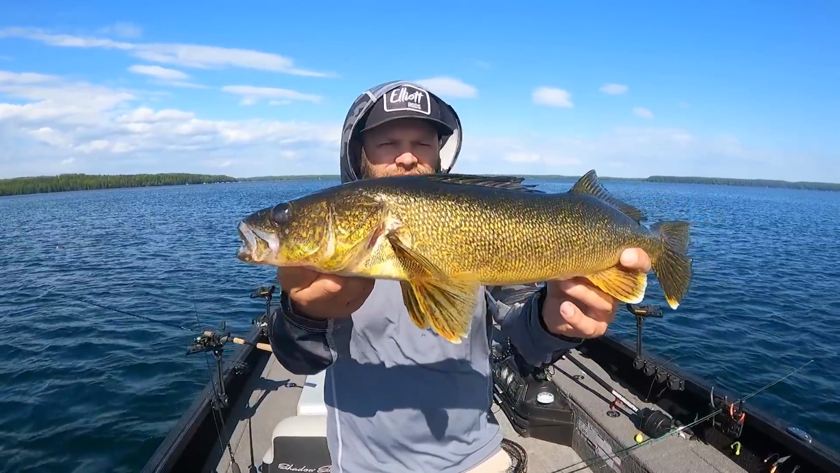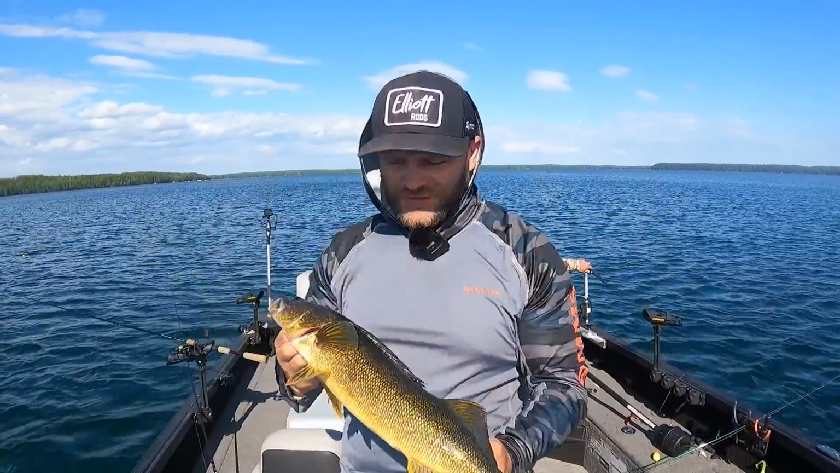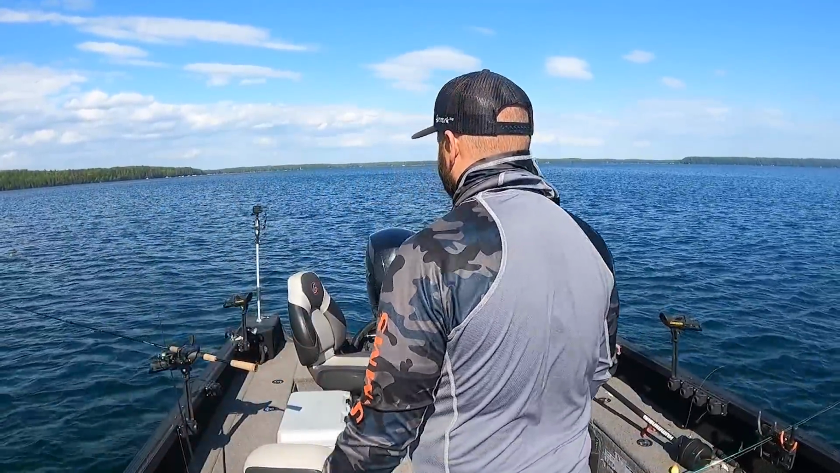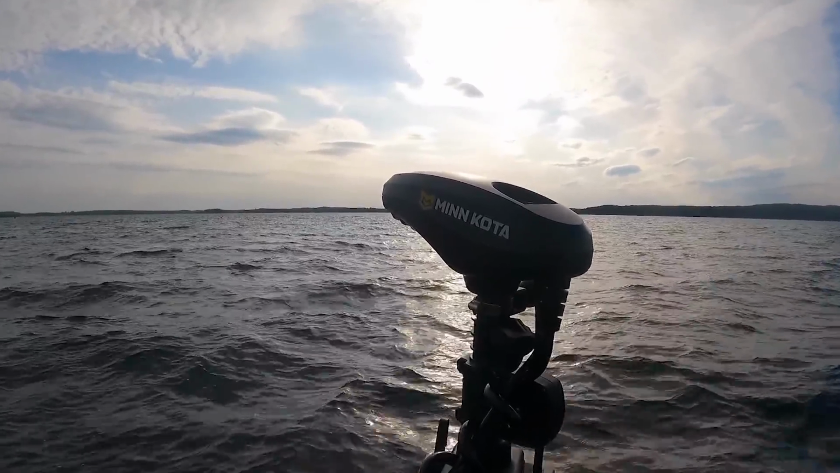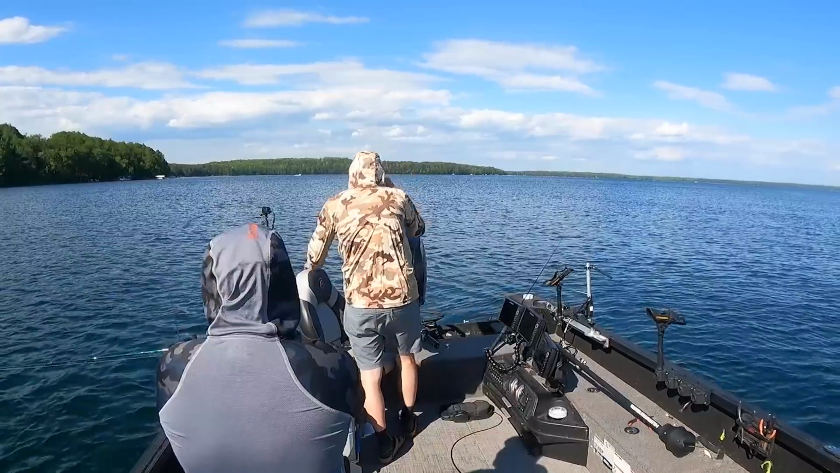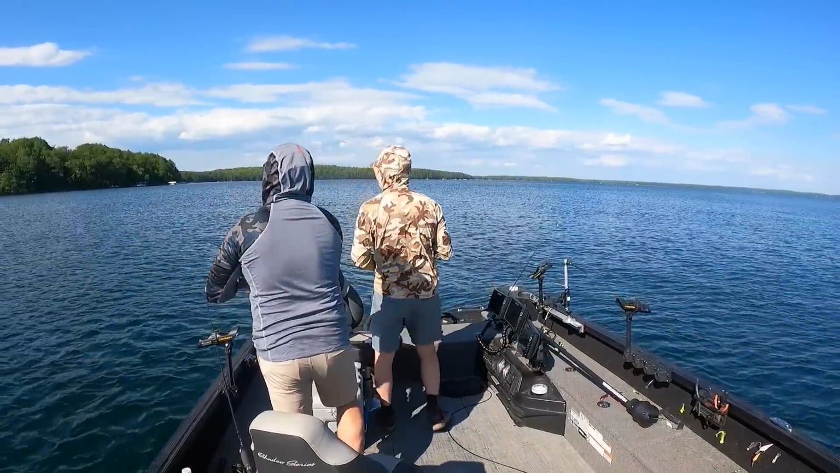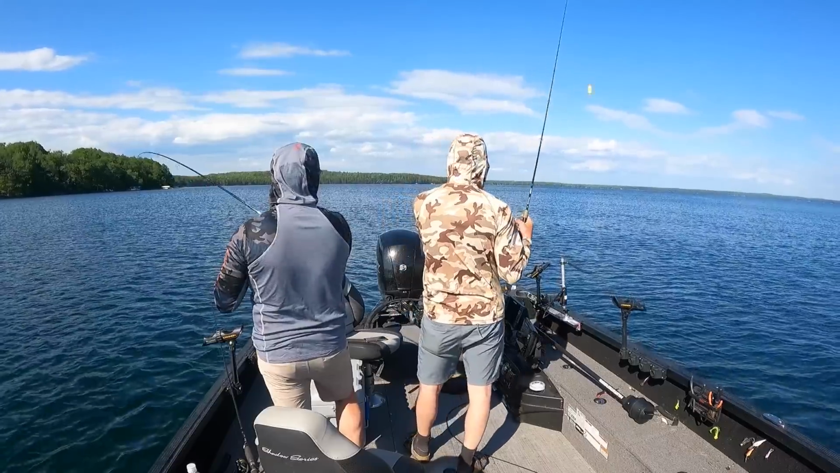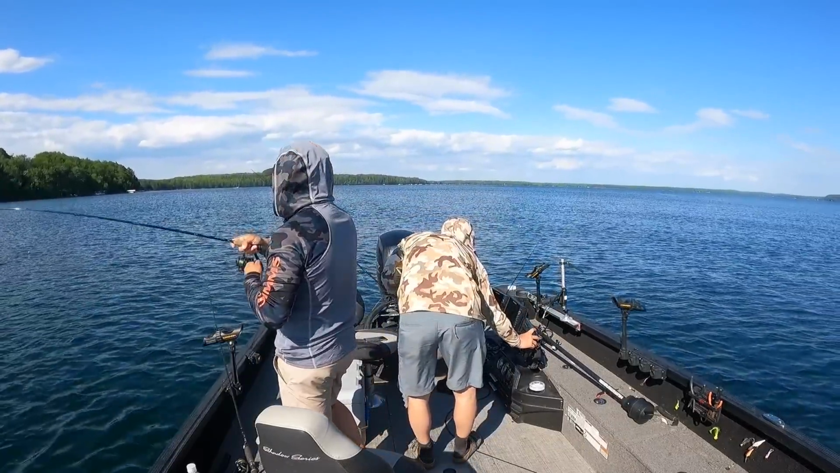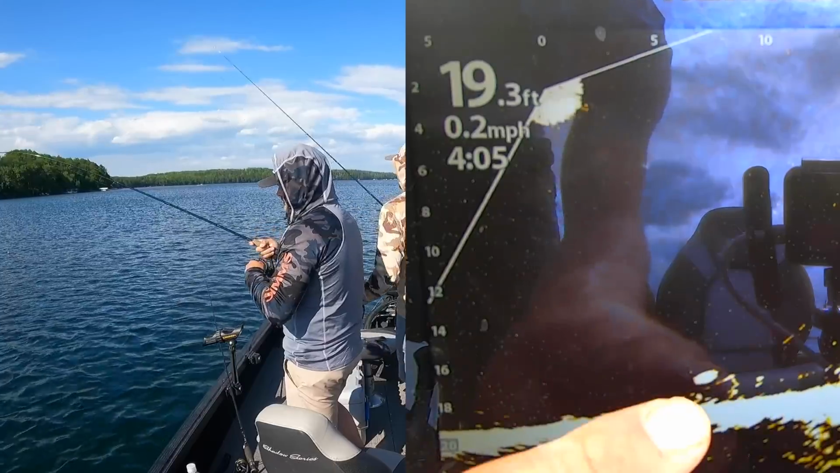Look at that. That's a good solid fish there. Man, look how gold these fish are. Pretty, beautiful fish. So beautiful. Get back in. Down? There we go. Give me some. Oh man. More fish there? Yeah, I can see that fish clear as day on there. Clear as day. You guys can see them right there.